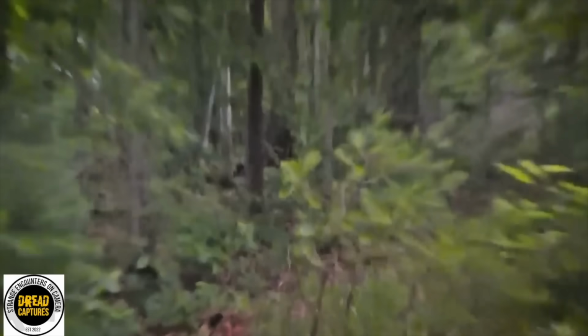After telling his family to get in the house and stay safe, the man takes off after the creature. And this is where it gets stranger. You can tell the creature does not like being chased. It's a little frantic in the woods here.